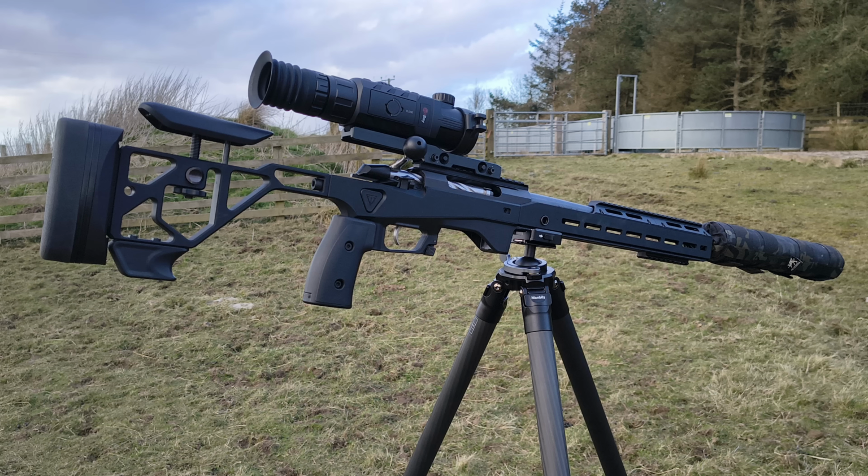I'm shooting copper rounds, 165 grain Federals. They've been really effective, and I've taken a few foxes with them now, with no problem at all. Really accurate out of that rifle as well, so I've left it at that because I'll be able to use them on the deer as well.